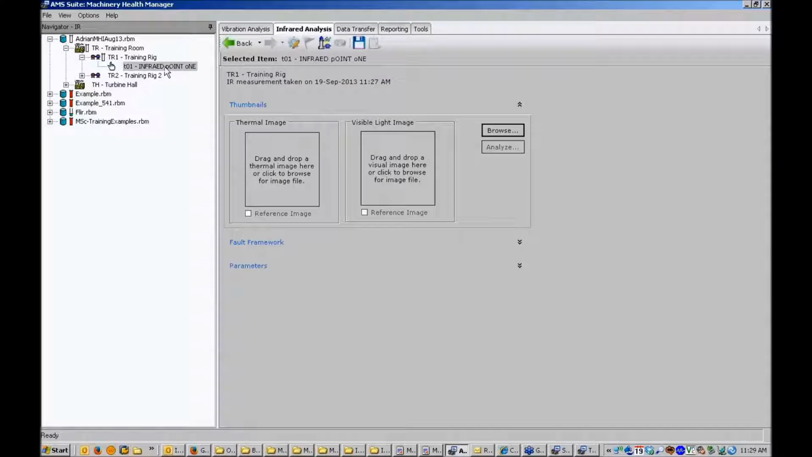And once my images are on my hard disk, I can go to the infrared point in the infrared analysis program, and I choose the blue flag icon on the toolbar, which is to add a new infrared measurement. And then I see this screen here where I've got the ability to add a thermal image and a visible light image.